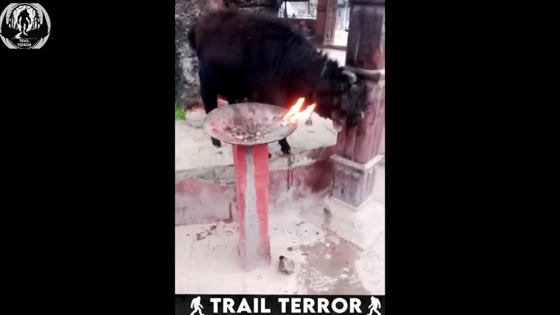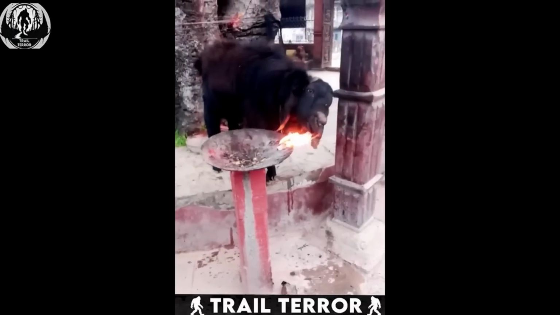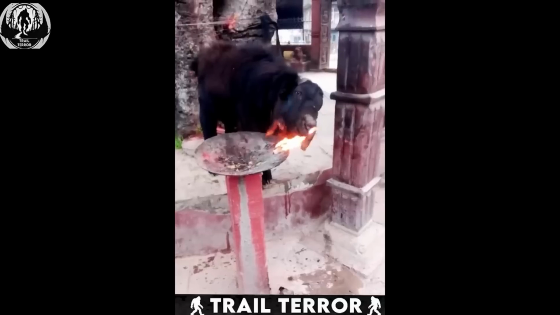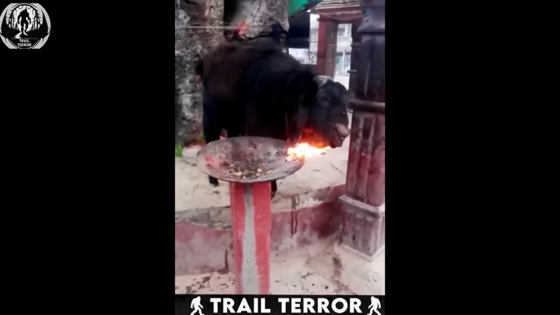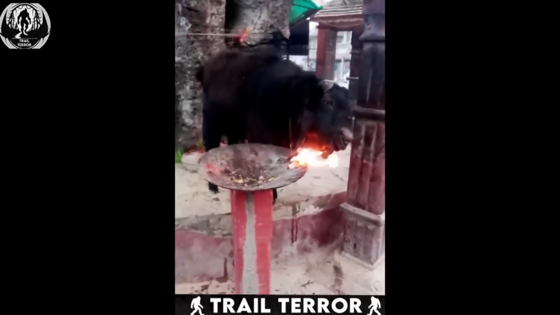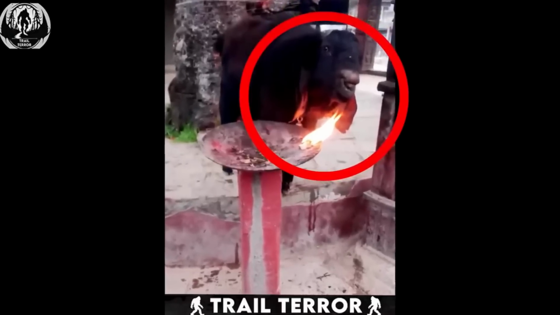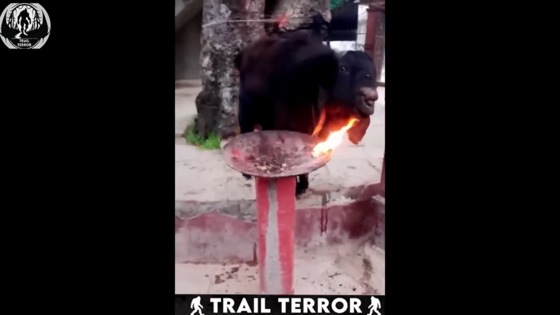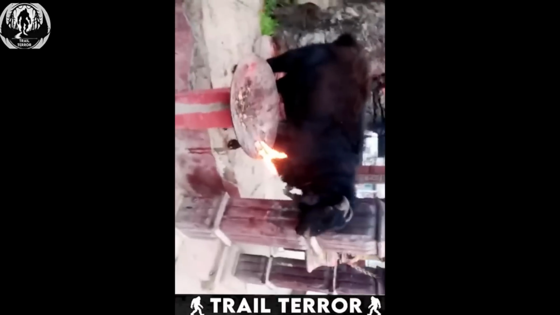This next clip from India showcases a rather bizarre sight of a fire-resistant goat casually warming itself by the flames. Filmed at an Indian temple, this video captures a black goat confidently resting its face in the fire. What's truly remarkable is that despite the proximity to the flames, the goat doesn't seem bothered at all. Its horns and face are right in the midst of the fire, yet there's no sign of burns or distress. It's almost as if this goat has some sort of built-in fire resistance.